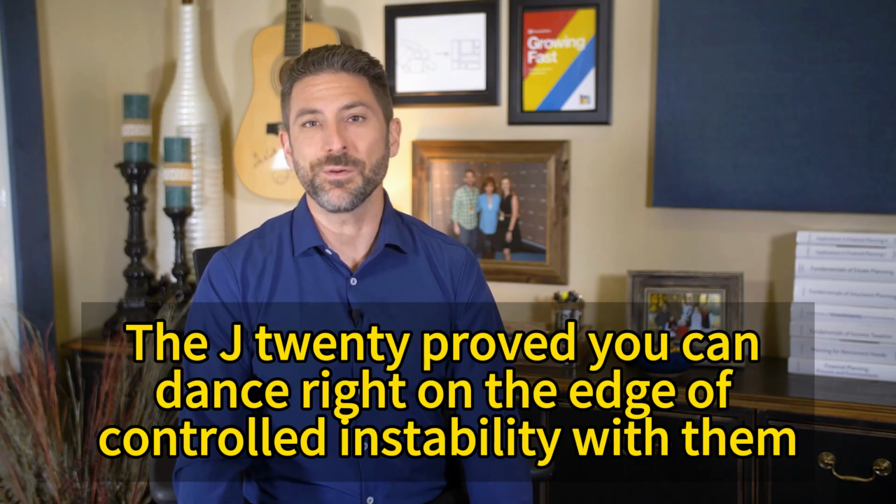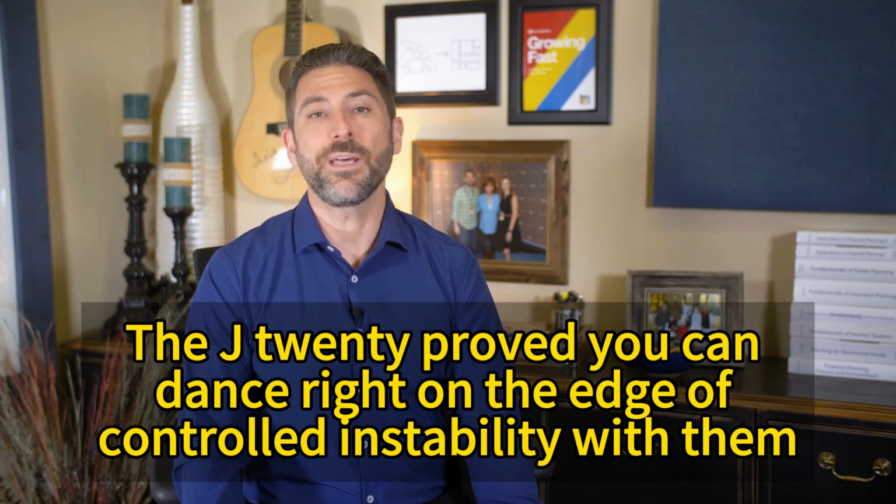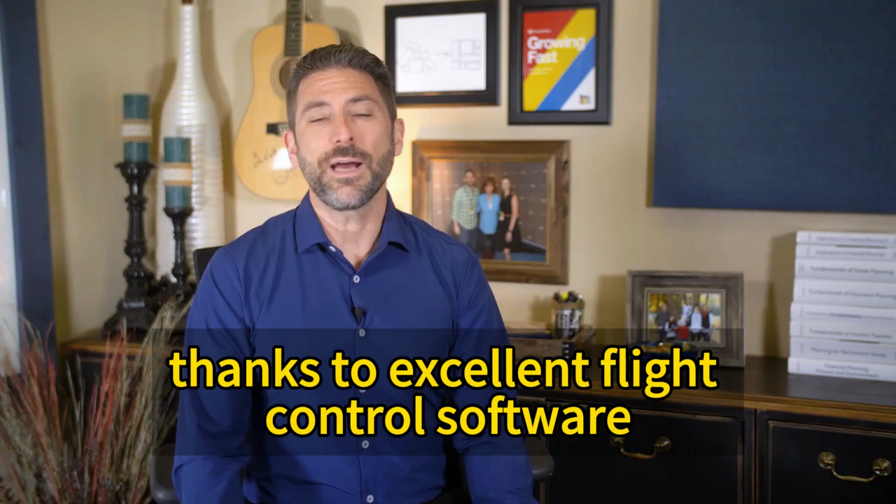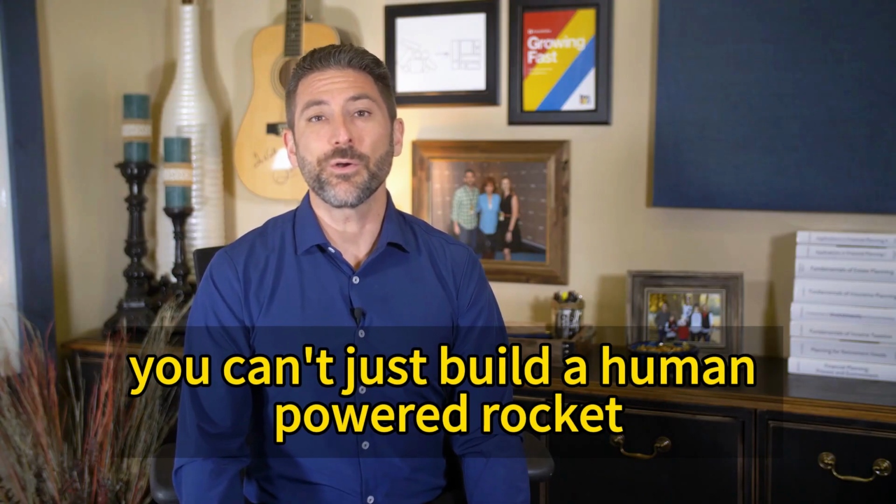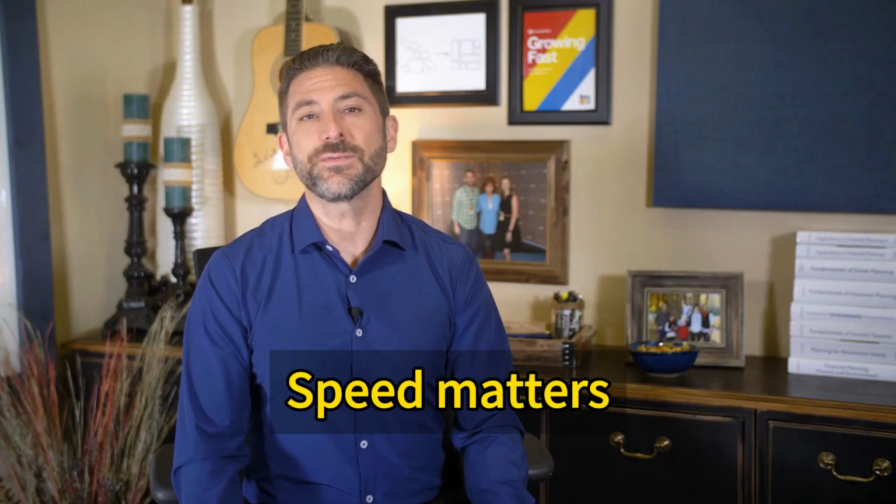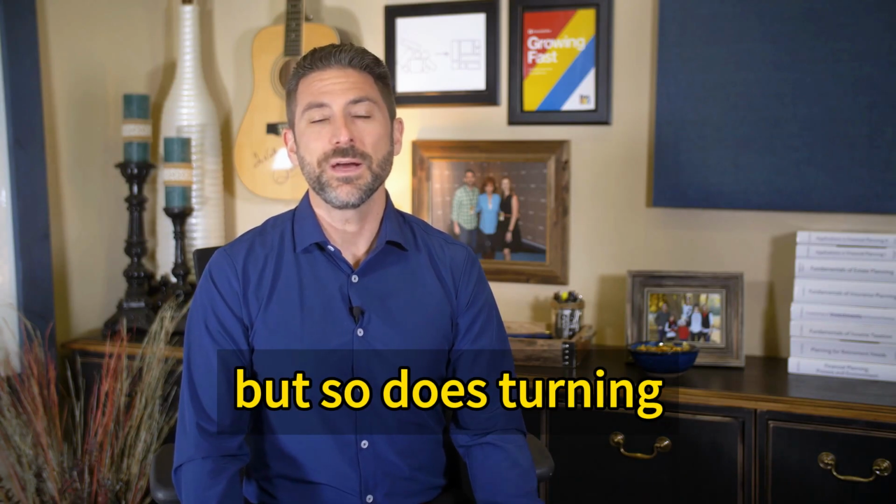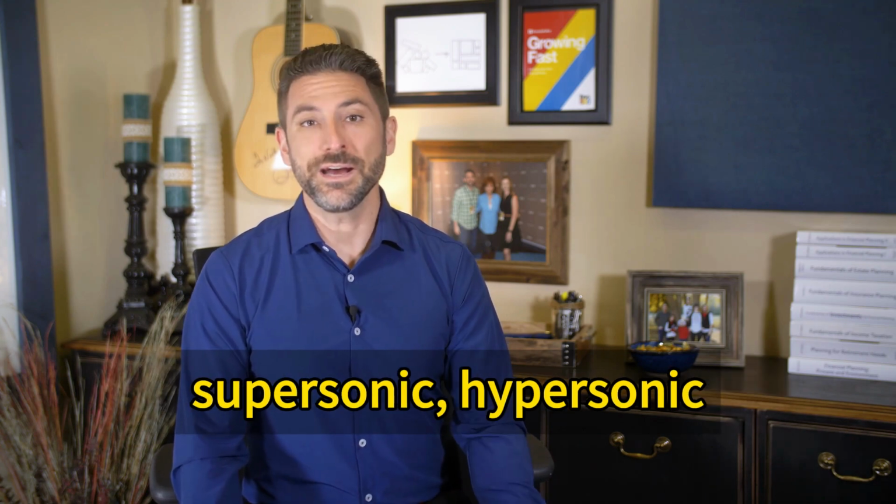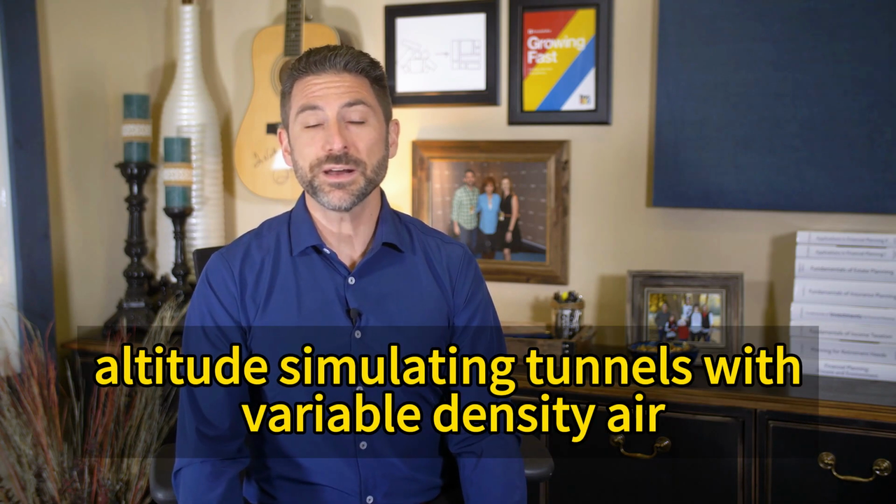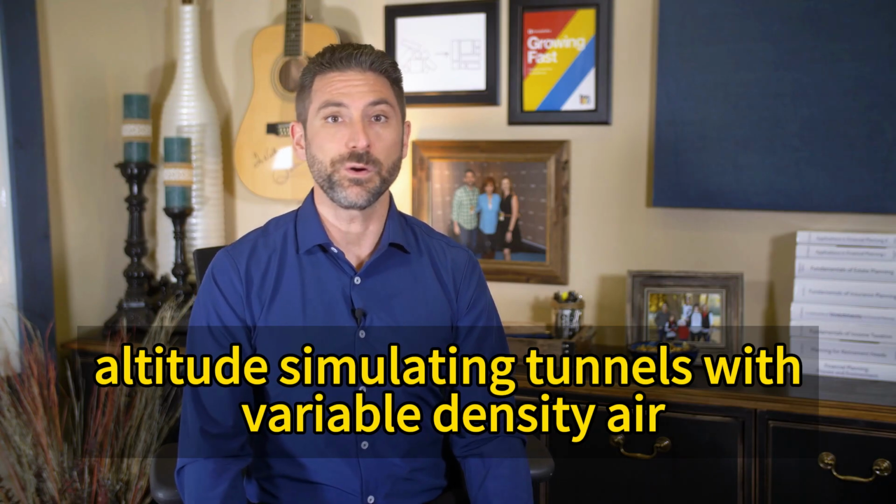The J-20 proved you can dance right on the edge of controlled instability with them, thanks to excellent flight control software. Next-gen fighters still need agility. You can't just build a human-powered rocket, right? Speed matters, but so does turning. So you need wind tunnels. Not just any tunnels: transonic, supersonic, hypersonic, altitude-simulating tunnels with variable density air.